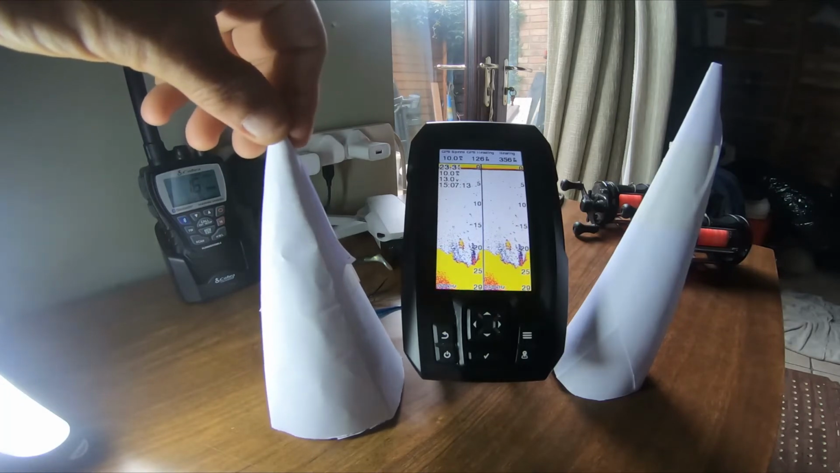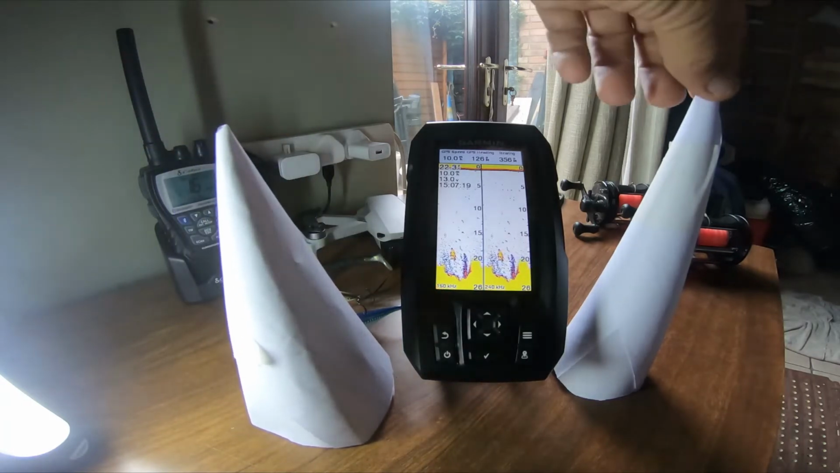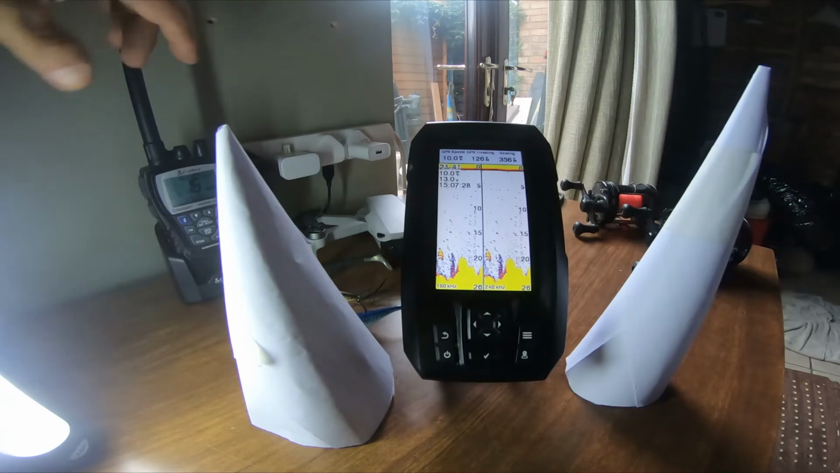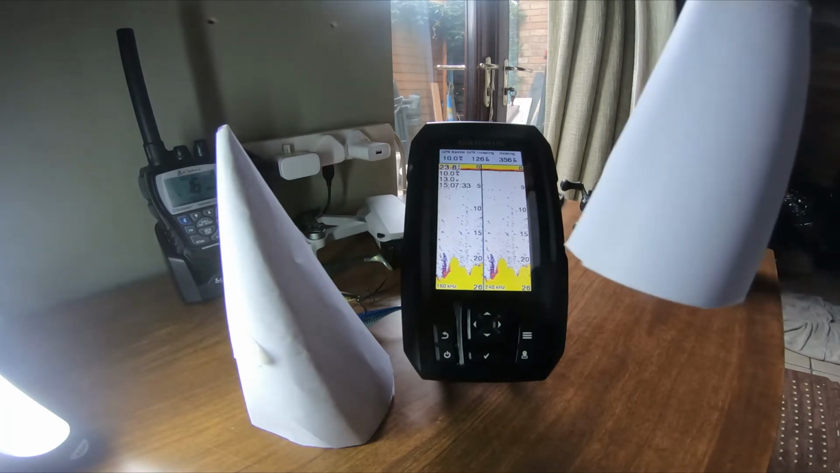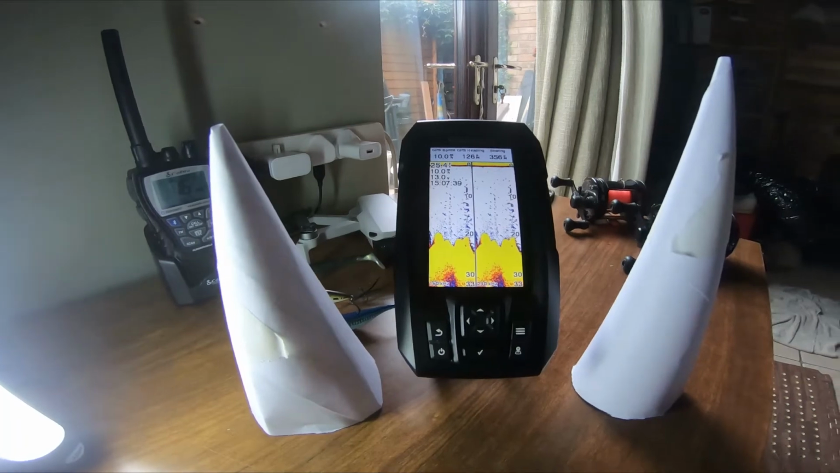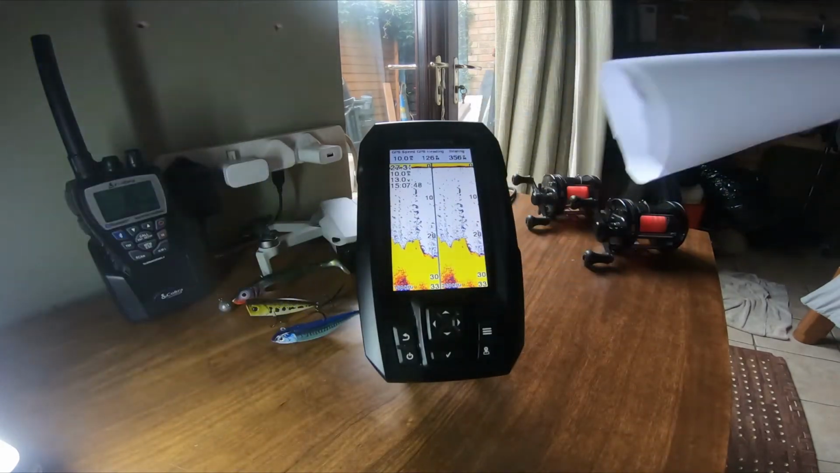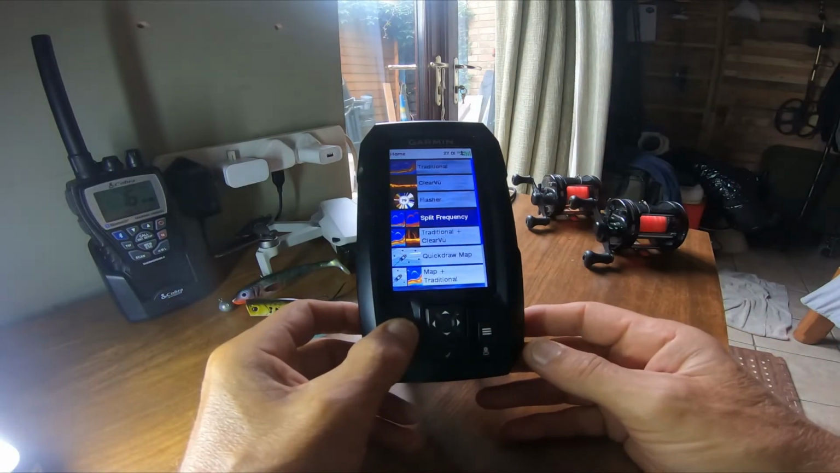But yeah, if you're in shallower water, I can see this one being a bit more of a benefit because it gives you a wider scope. And in deeper water, this one can be a bit more defined, because in shallow water you don't want to see for miles, you want to be able to pinpoint your fish. So in deeper water and then in shallower water. But that's my view of the side by side. If I'm wrong, feel free to correct me. And that's the split frequency for you.